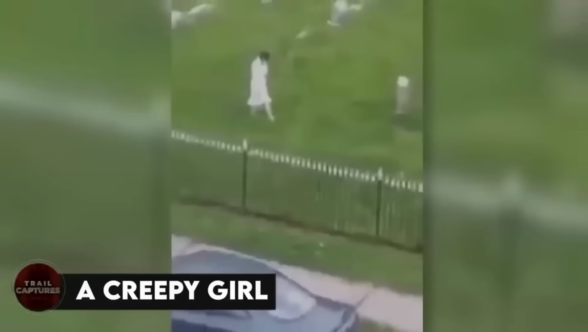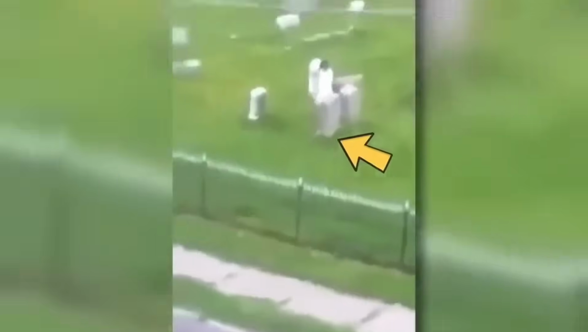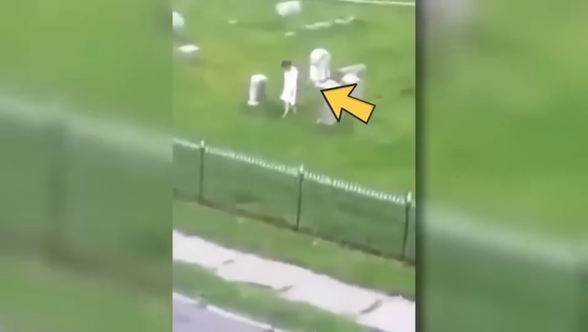A creepy girl. Back in 2013, there was this video that spread like wildfire online. It showed a lone girl dressed in white walking around a cemetery while some men recorded her. The video lasted about 4 minutes, and the girl was shown wandering around the graveyard, stopping by different graves. Who was she? Did she happen to be a ghost? These and countless other questions were thrown around, but no one had any answers to offer.